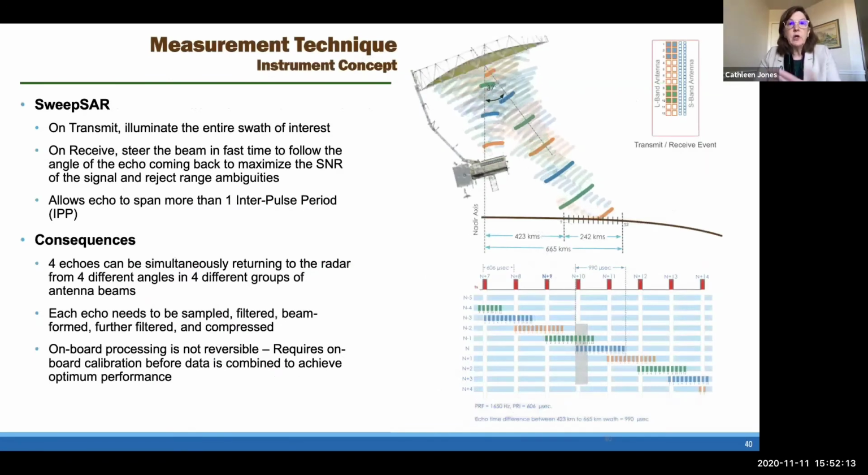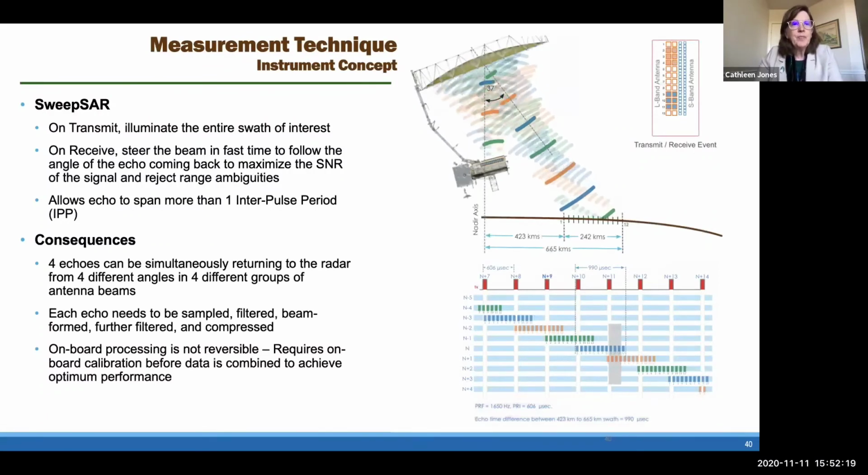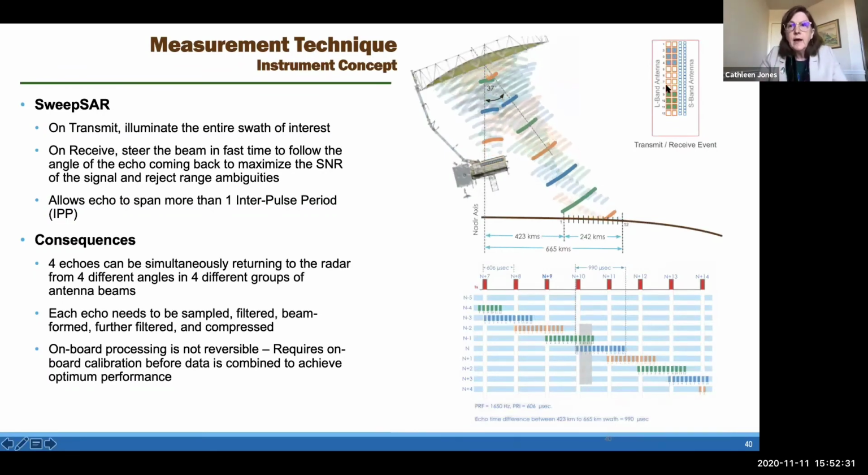So I just want to show how UAVSAR works a little bit because it's pretty cool. So on transmit, all of the TR modules, transmit receive modules, that's red here, it flashed red.